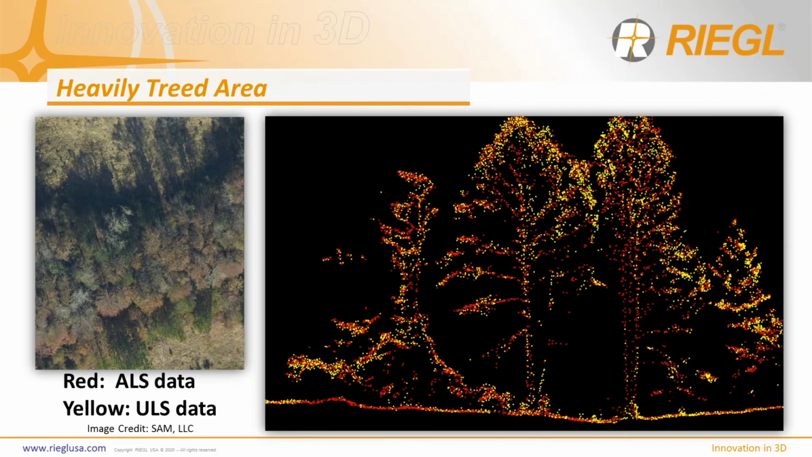The next one we'll dig into is kind of a heavily treed area here. You can see in the ortho photo, there is no ground visible through those trees in that particular area. And in both cases, again, we penetrated through the vegetation very well. You may see a few more ALS shots on the ground here, but what encourages me about the ULS data set, if I isolated it alone, I still would see my grade breaks in here.